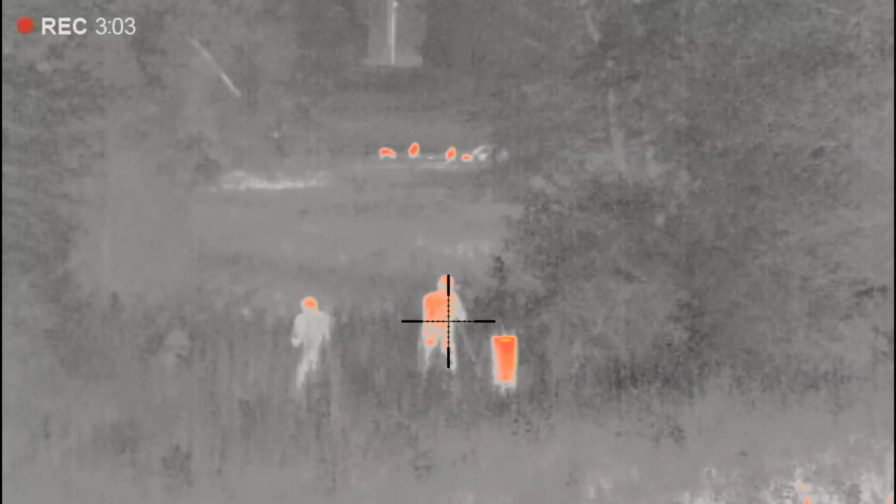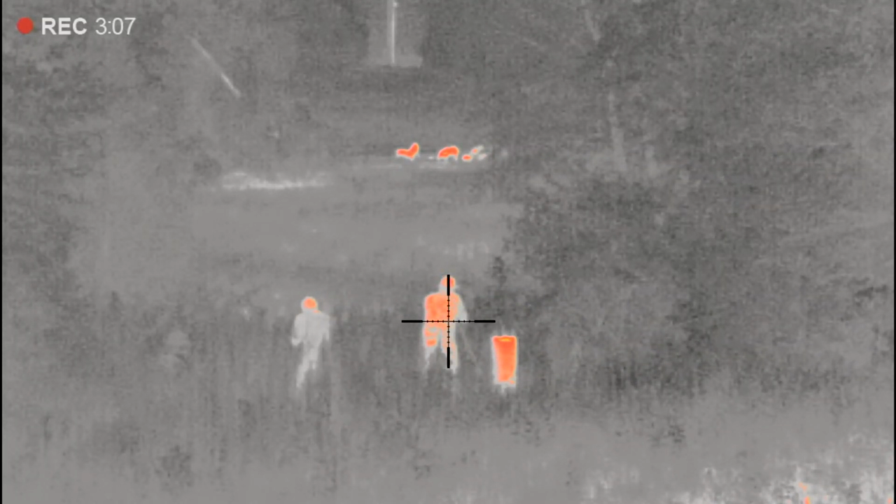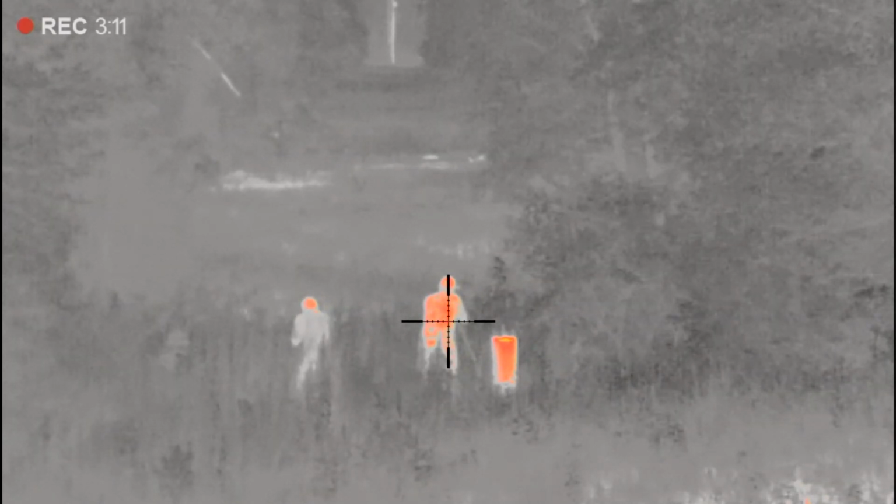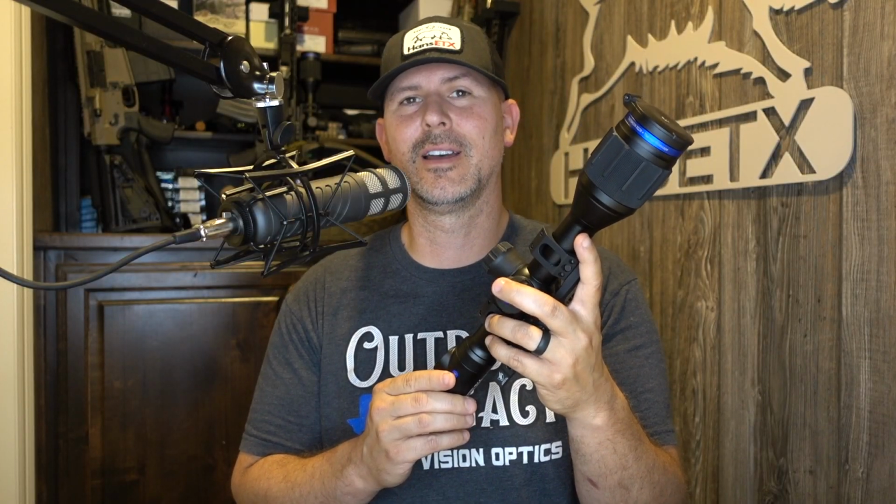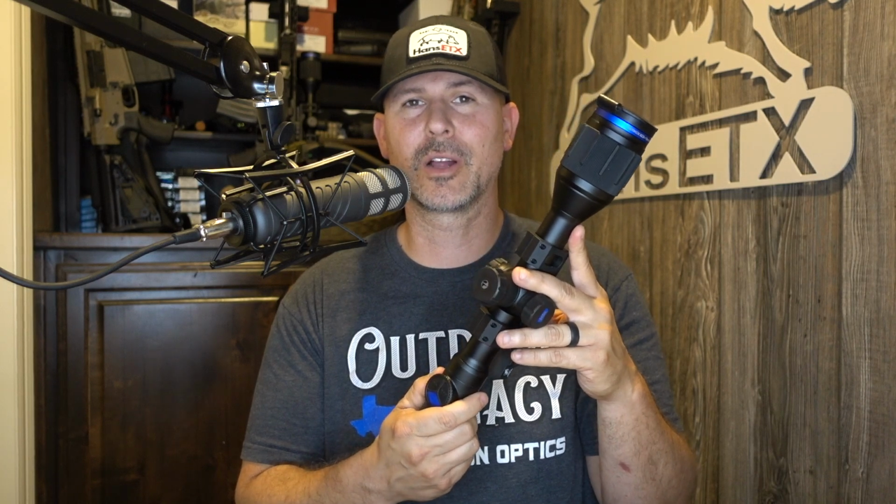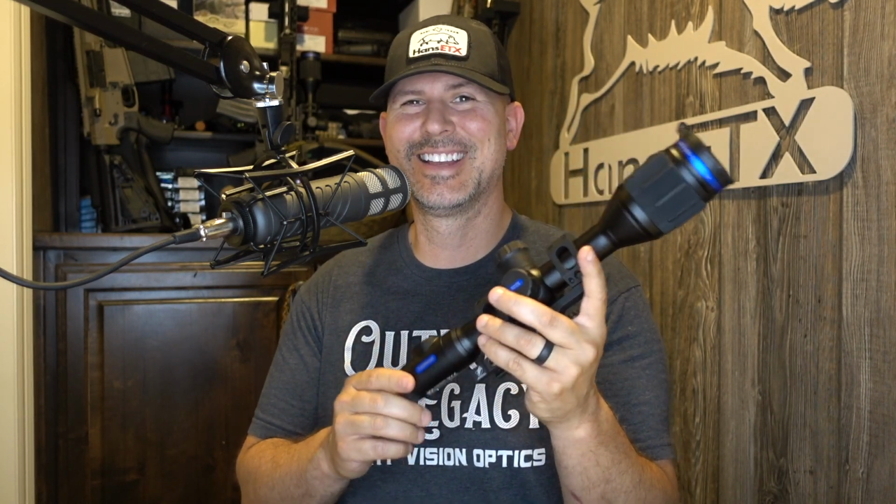Also, I think it does have multiple color palettes. I don't use them that often. I use black hot and white hot. I know you got a chance to see some of the color palettes in this video. They look great, but as far as shooting or ID, sometimes it makes it difficult, but it does have multiple color palettes if that's something that tickles your fancy.